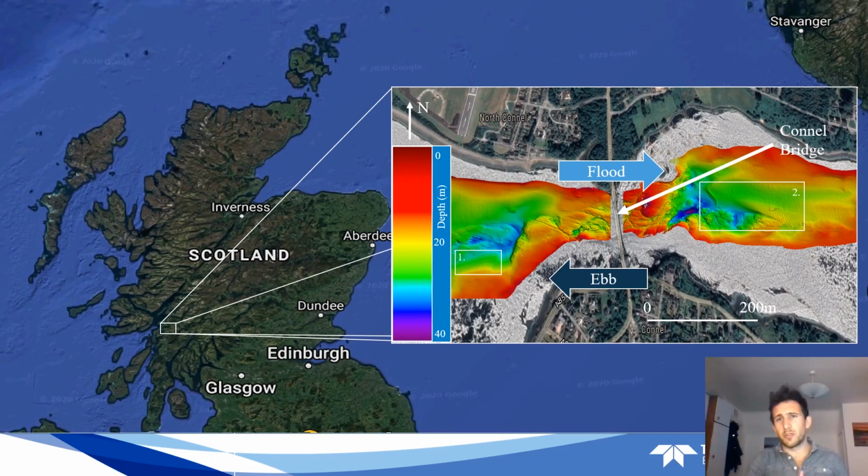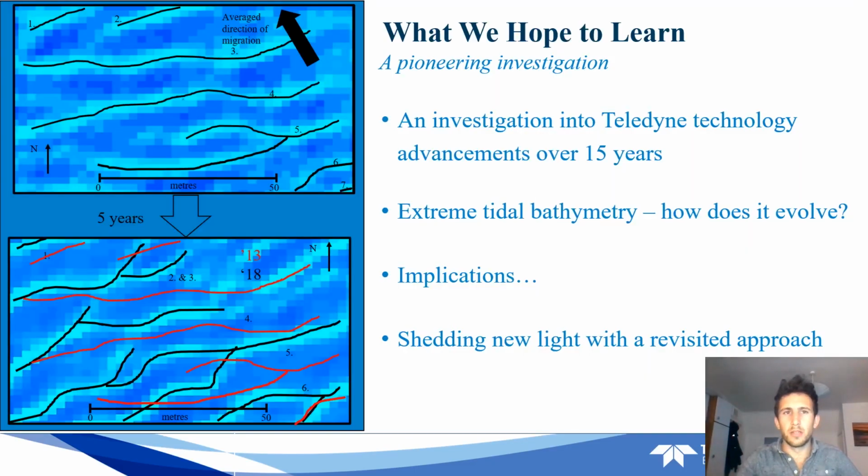However, away from the exposed bedrock, similar sediment structures have been identified as those found in the Gulf, identified within the white boxes here. The locality of the Falls of Lora makes it the ideal place to study the morphological evolution of these structures, and with Teledyne's help, we aim to provide high-frequency repeat surveys of these regions of interest. So here we have an opportunity to really assess firstly the operational advancements of Teledyne technology over 15 years, from the RESON SeaBat 7125 to the new T50-R.